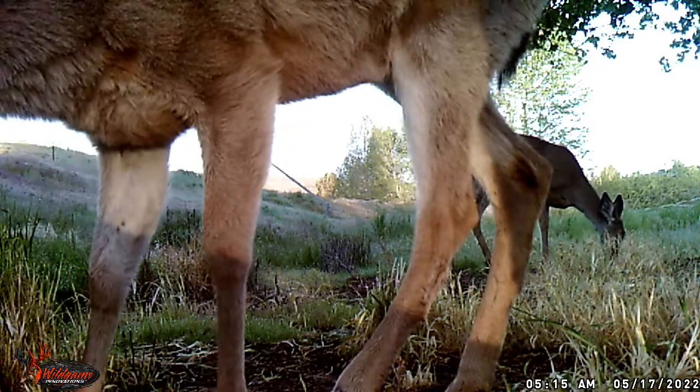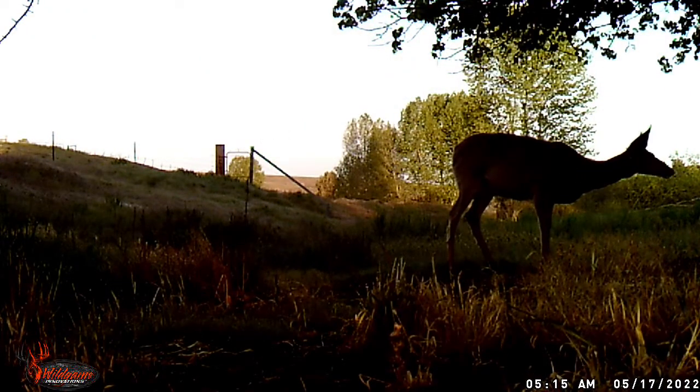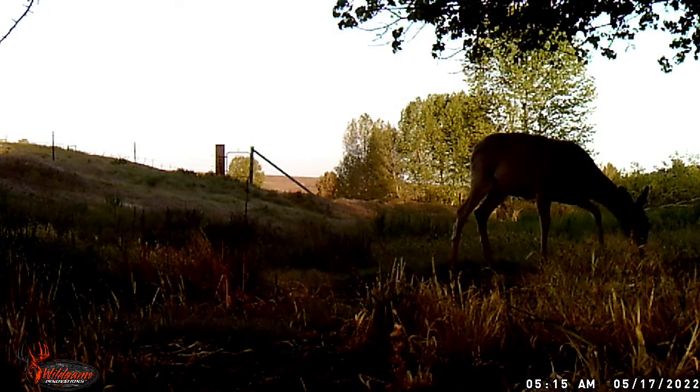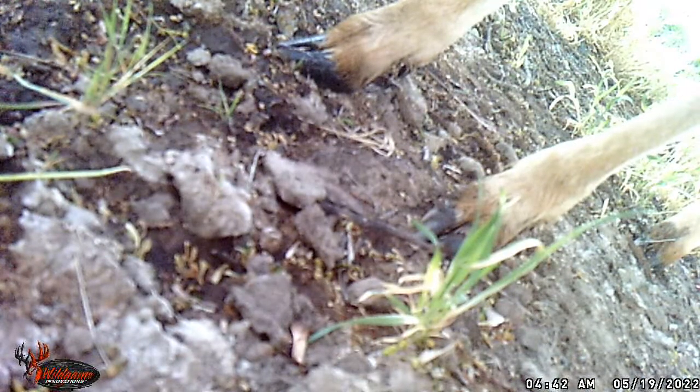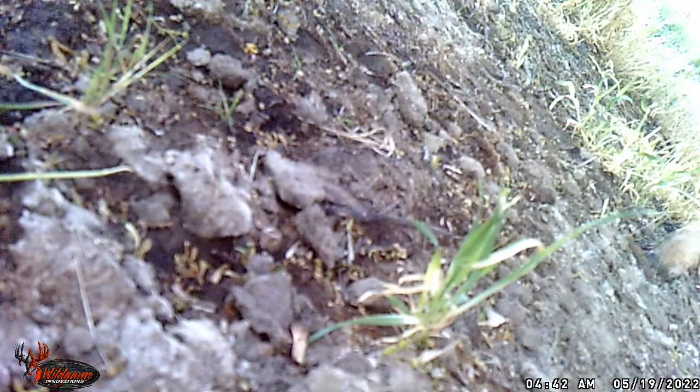The next day it got really windy and it pushed over the trail cam. So see what happens here. I was taking a picture of the ground and somebody came over to investigate.